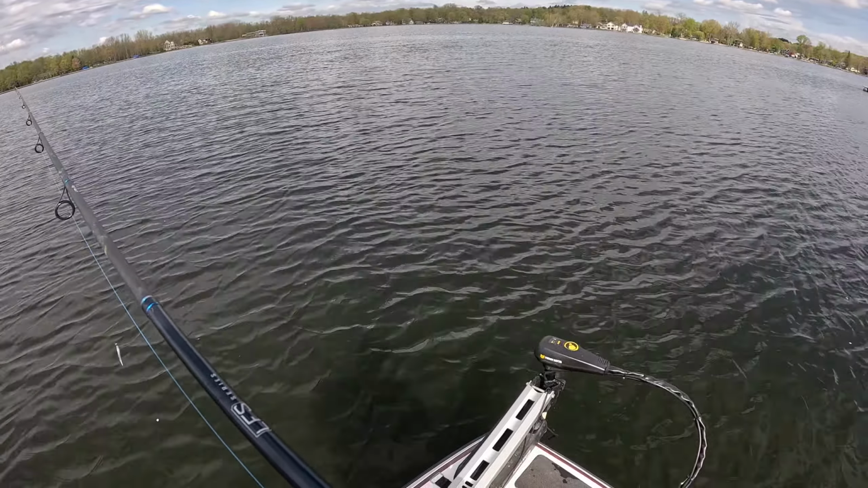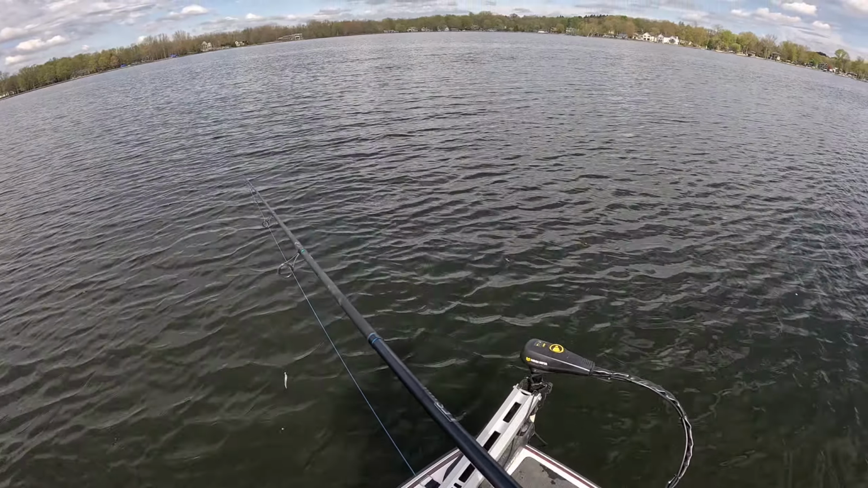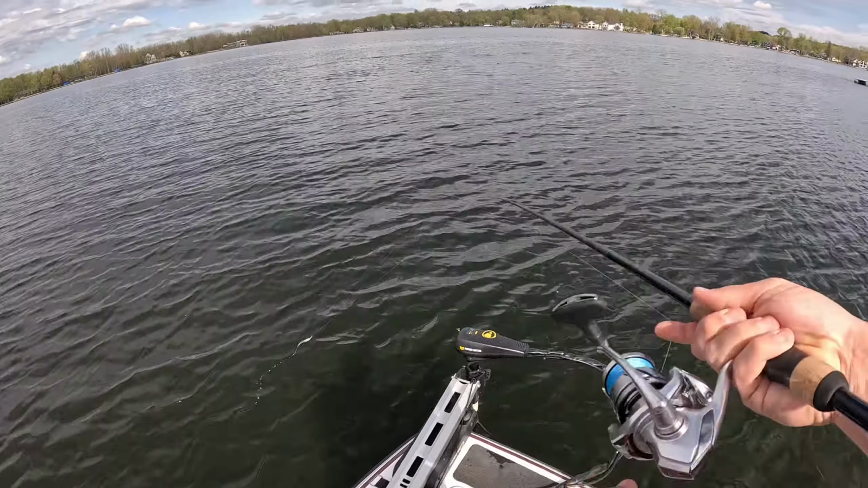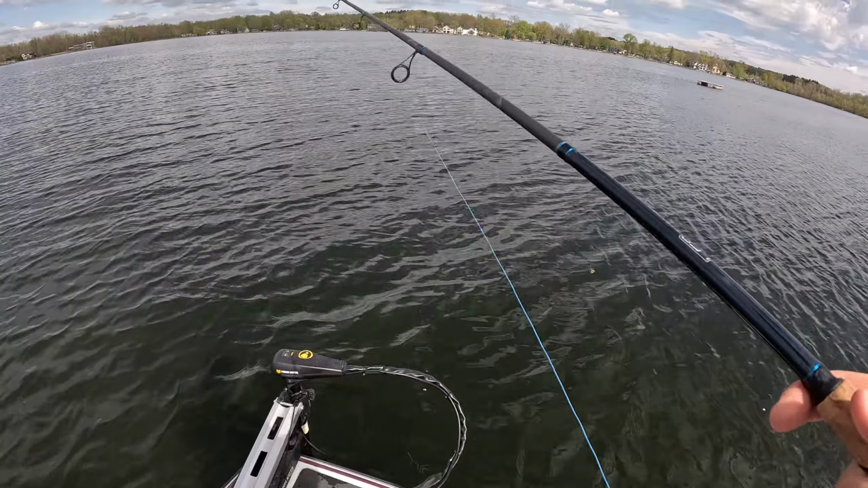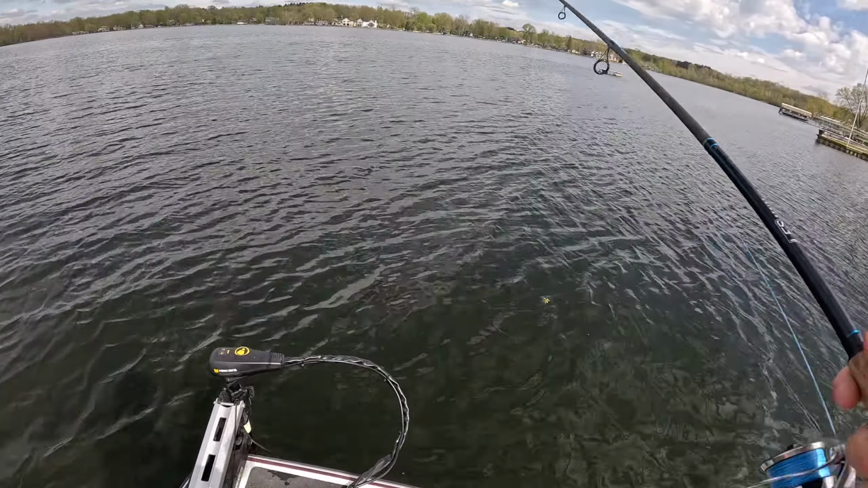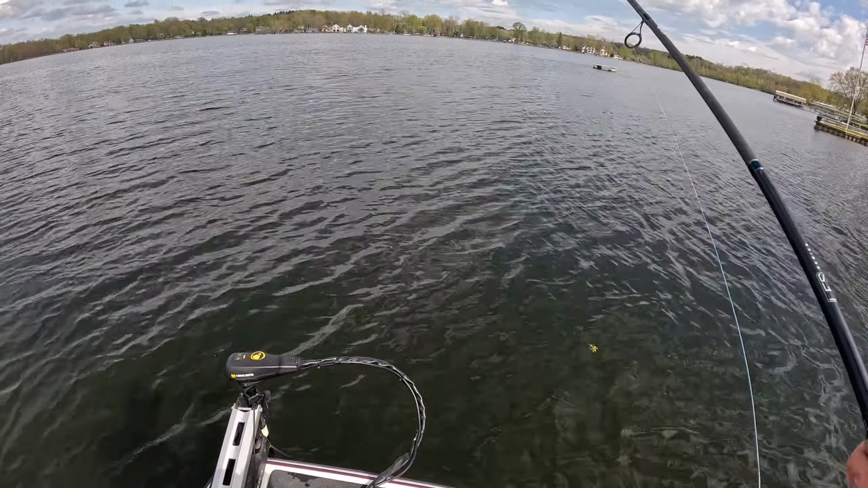So I guess those are our crappie. I'm still trying to distinguish what is a bass and what's a crappie. Sometimes I'm throwing at crappie and I'm throwing at bluegill when that's not what I'm trying to catch. But we're dropping down. Let's see if we can get anything to come out of this pile.